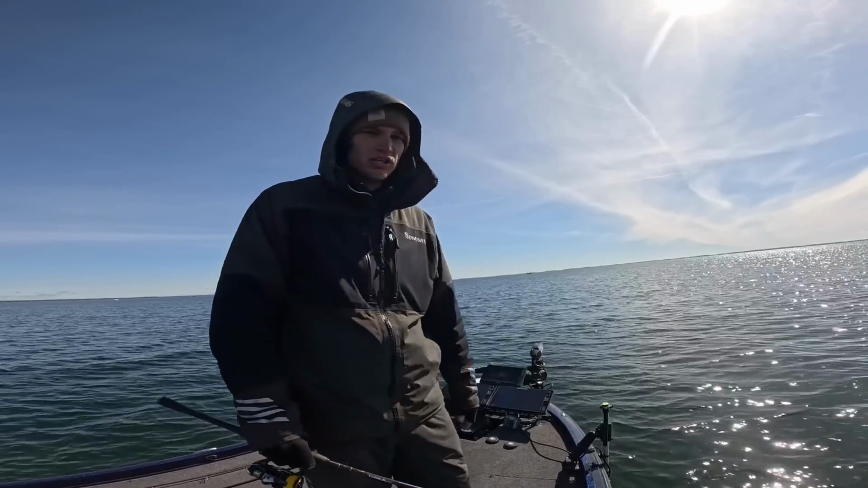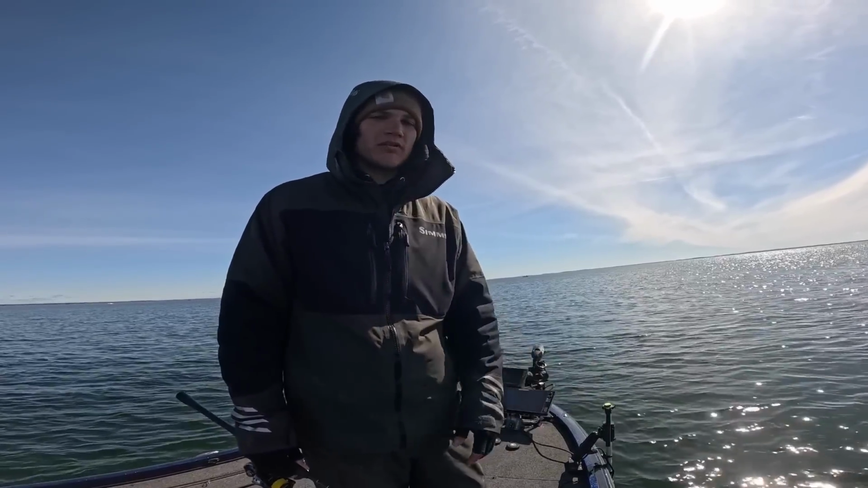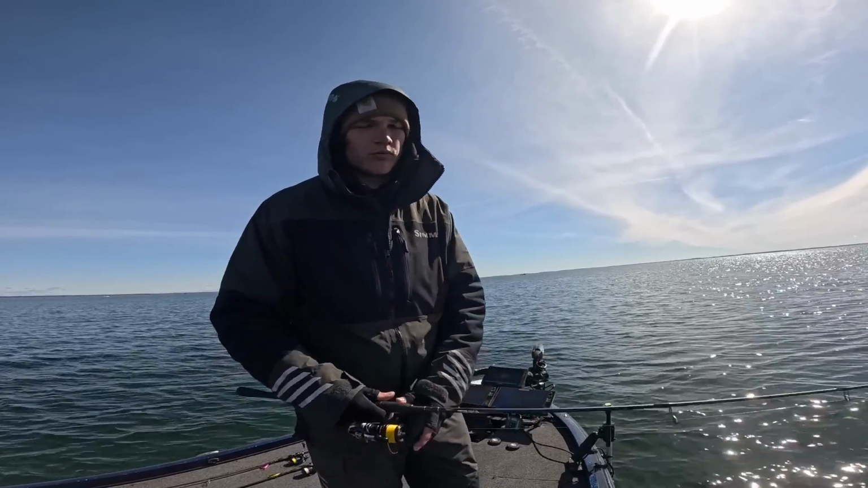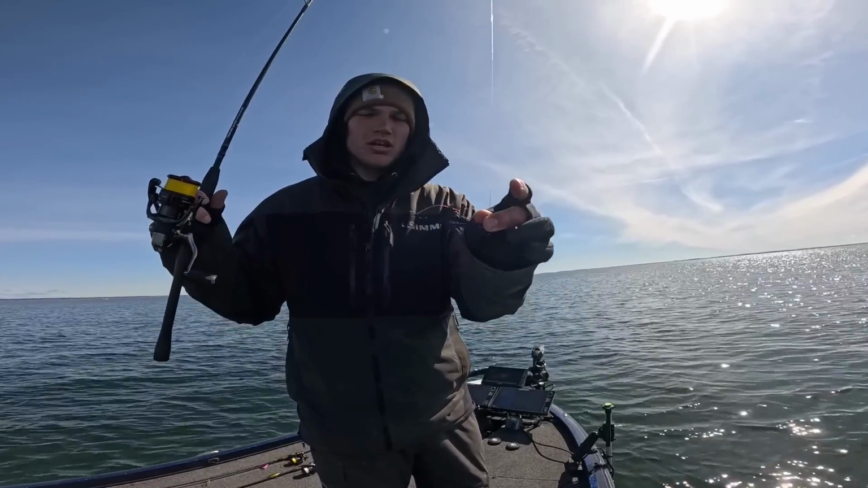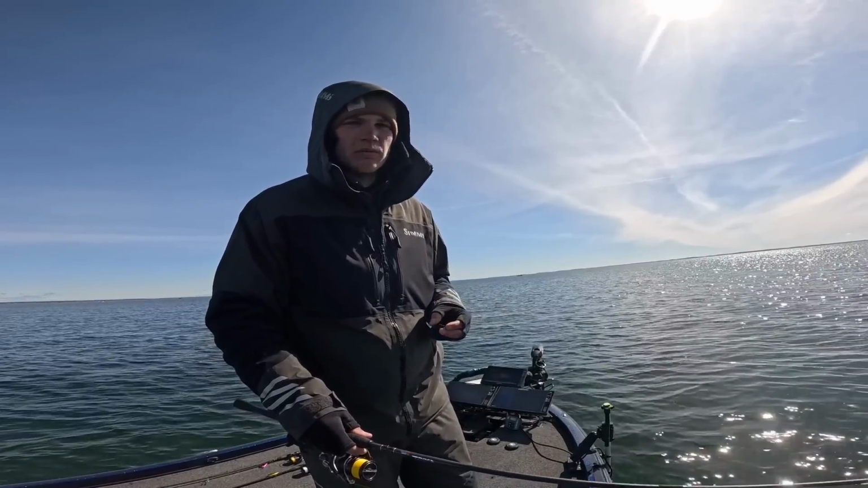But we're finally starting to get on some fish. Just caught a few off camera. I actually put the GoPro down for a little bit just to try to find some fish, and it looks like we found them. So we're gonna be throwing a black and purple hair jig with a little stinger hook. They are biting pretty light today. We might try a rip and wrap once the sun gets up.